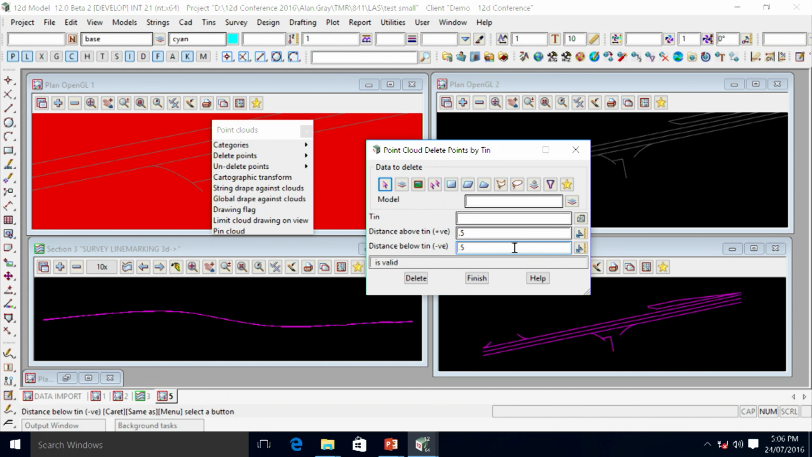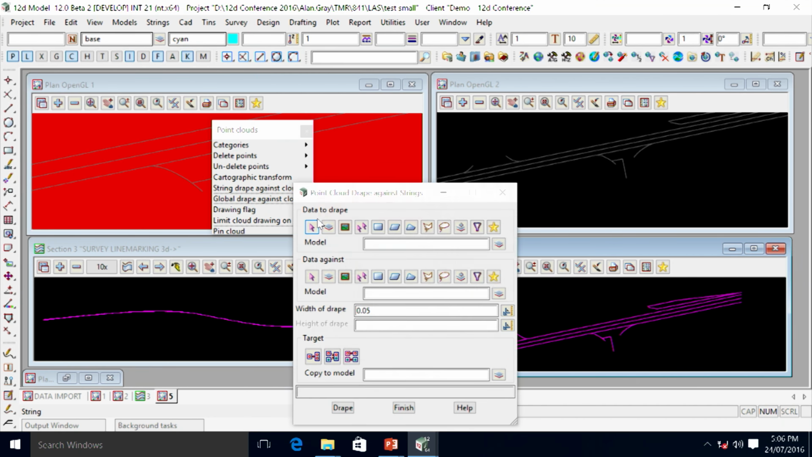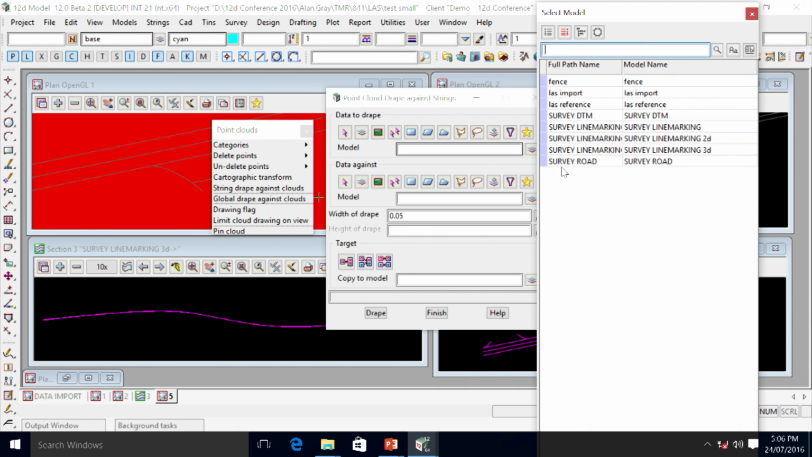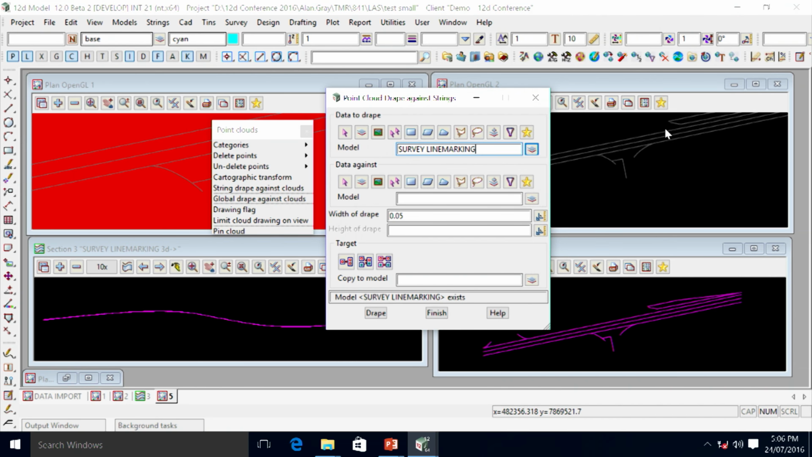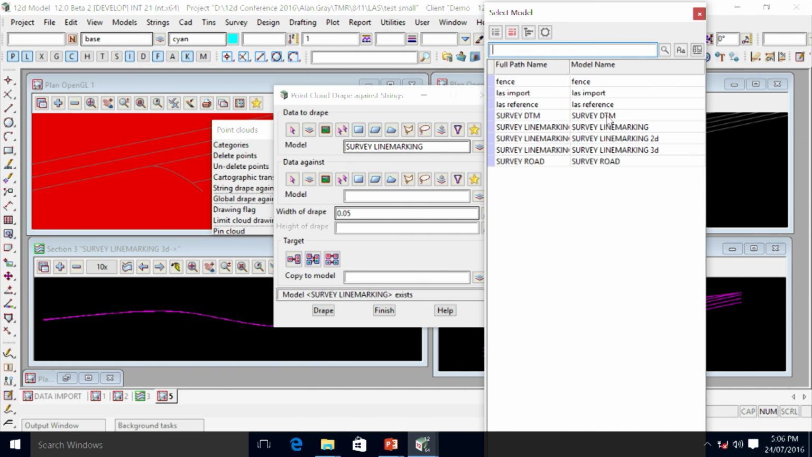So I think that's what you're going to find over time with what we're doing with more options inside 12D model, a lot more options where we're doing operations on point clouds relative to some other form of data. And one of the big ones which our own very Graham Worth kept pushing me for ages was this option, which is the global drape. And I'm actually going to run this option. So I'm going to say I want to drape all of those strings on this view here with line marking. And I'm going to do it against, in this case, LAS import.